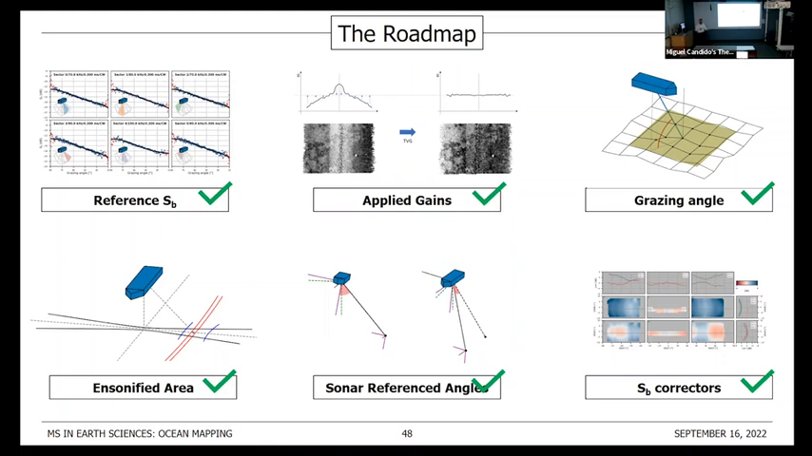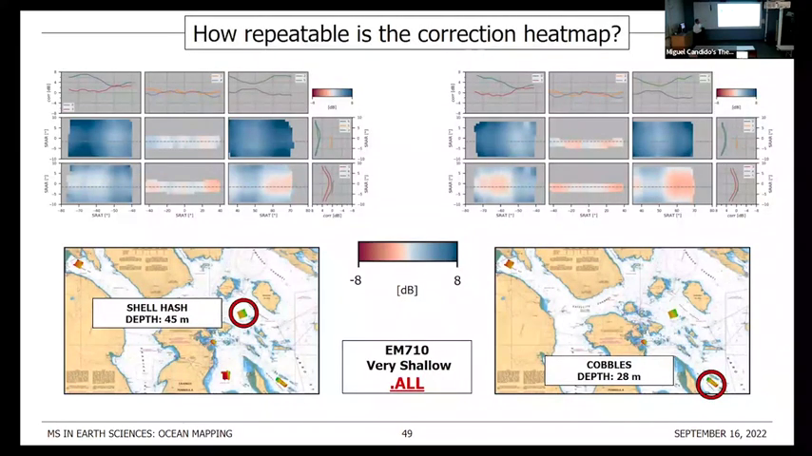If we are using the same sonar, the same mode, if we run it over a reference area, we get one correction heat map. It should be the same as the correction heat map that we get if you use a completely different reference area. And so we tested for that. So on the left, we have the heat map that was generated with one reference area. On the right, same system, same mode, but a different reference area. And they have different seafloor types and different depths. So these are totally independent data sets.